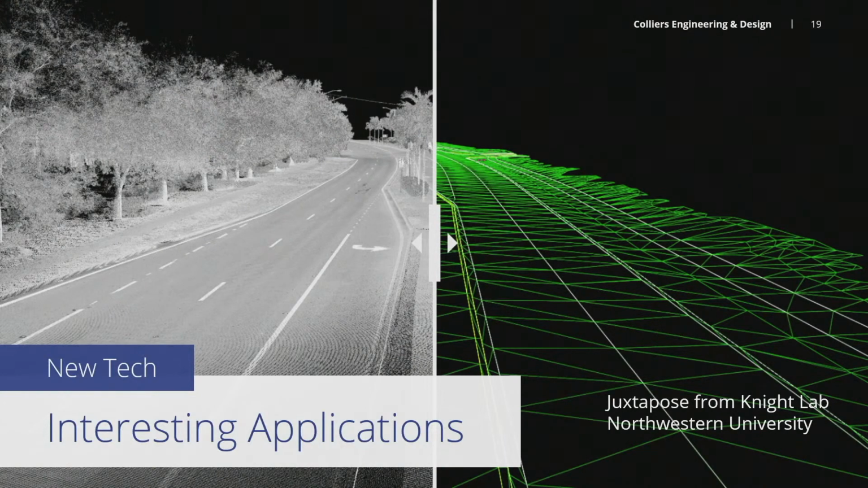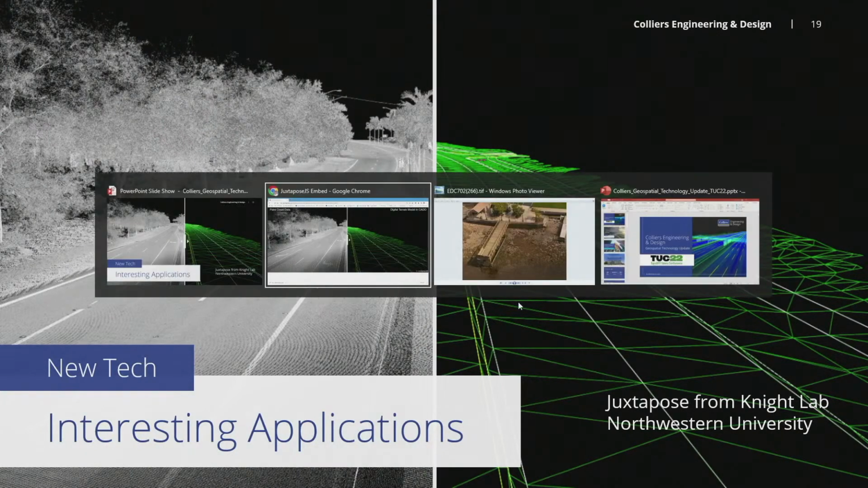So there's a tool called Juxtapose here. If you like it, remember that. It's from an organization within Northwestern University called Knight Lab, and it's basically freeware. You can just grab the tool online, and then you basically just give it 2 images, and it puts them together for you. I'll show you live what they actually look like.